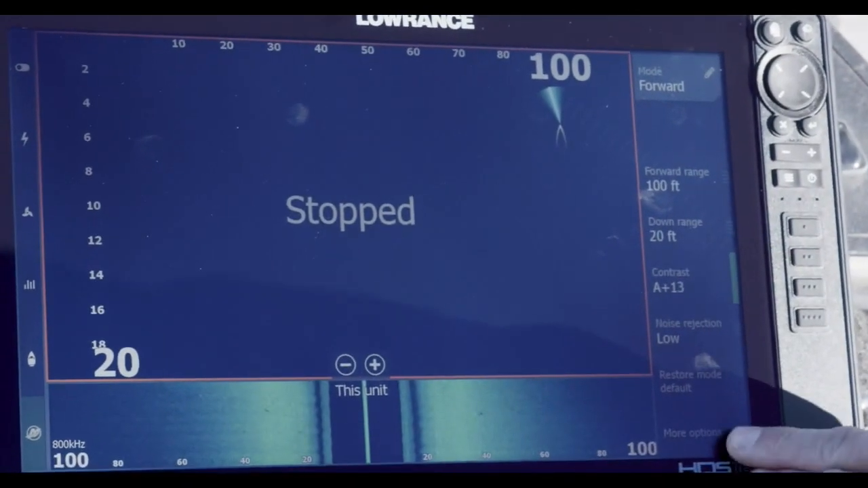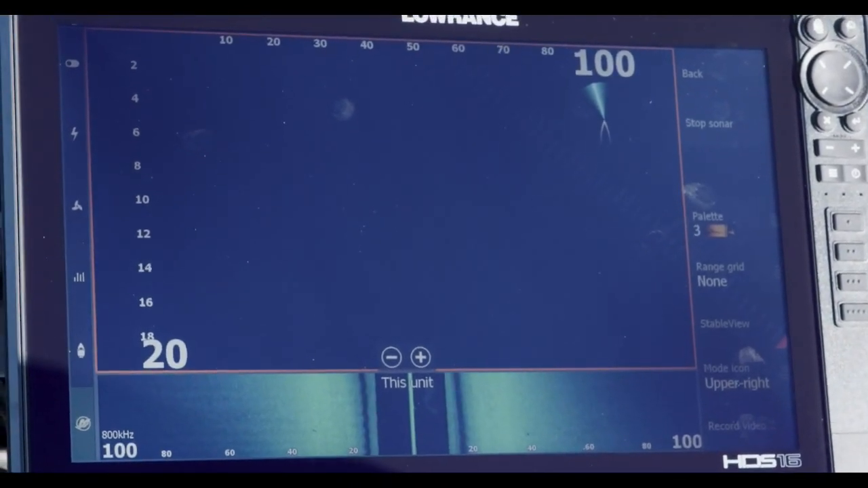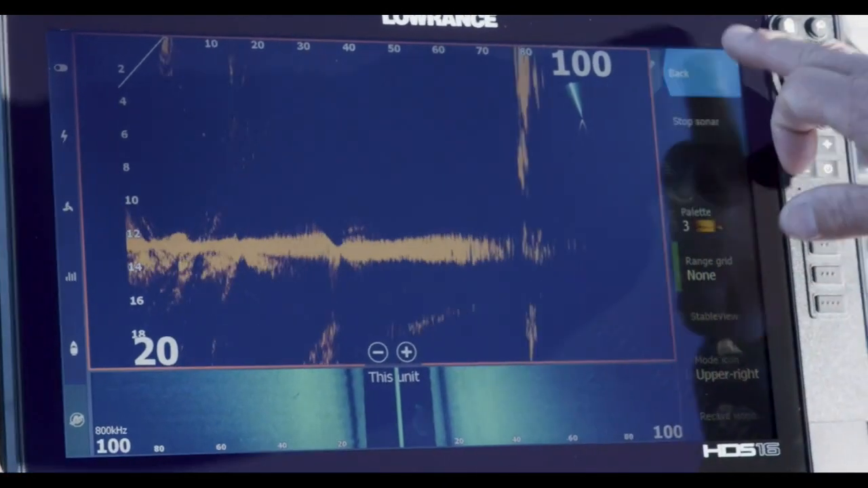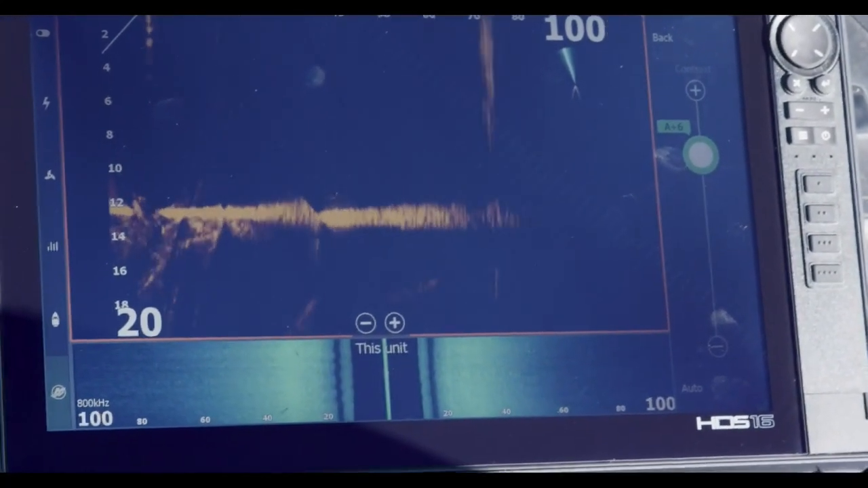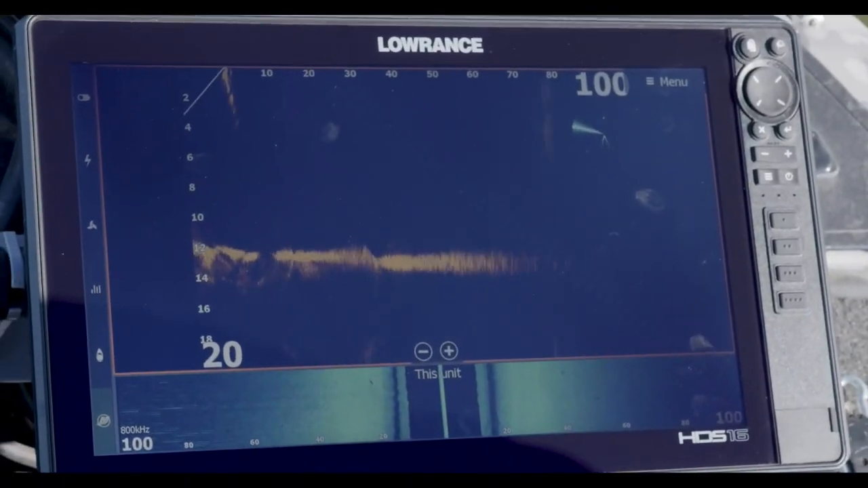I would just hit more options. I'd get that sonar to start going, and I'd be looking out in front of me. Sweet. So I've got my contrast kind of turned up. Turn that down a little bit. There we go. Cool. So let's talk about something really cool the way your boat's set up right now.